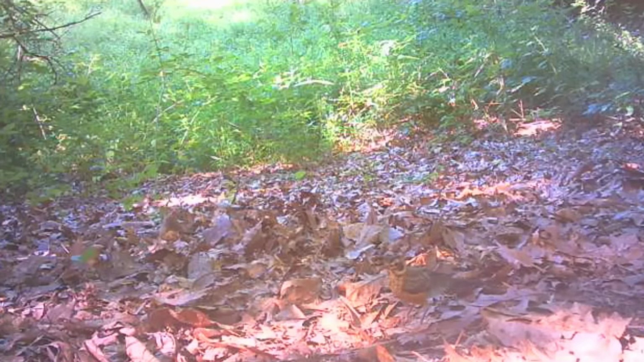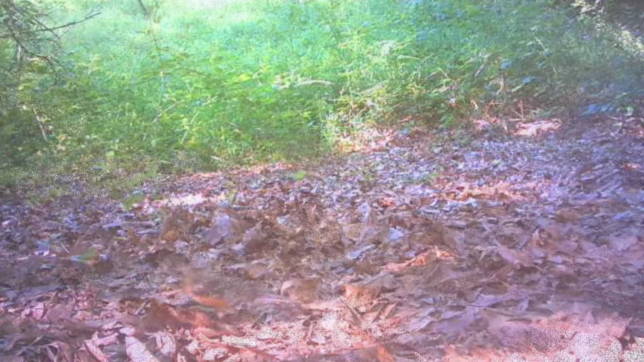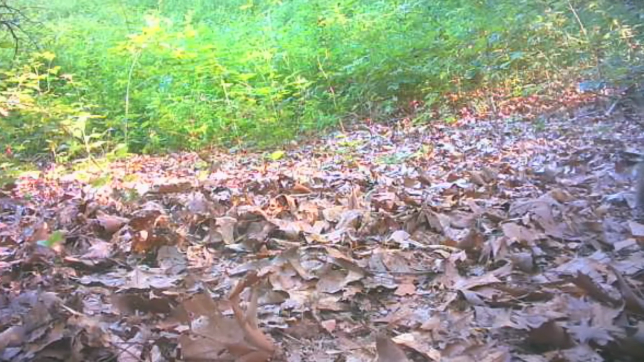And down at the pond, there's a little young robin enjoying its morning. And a squirrel passing through. All the little animals love this place.